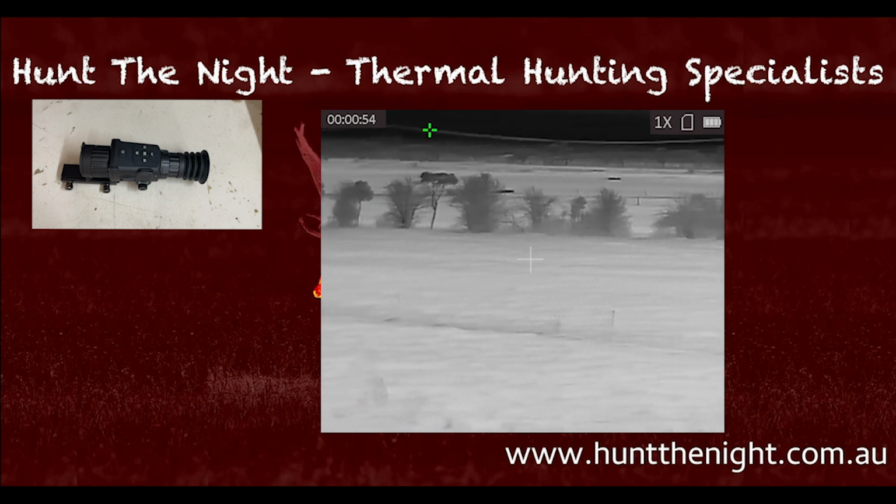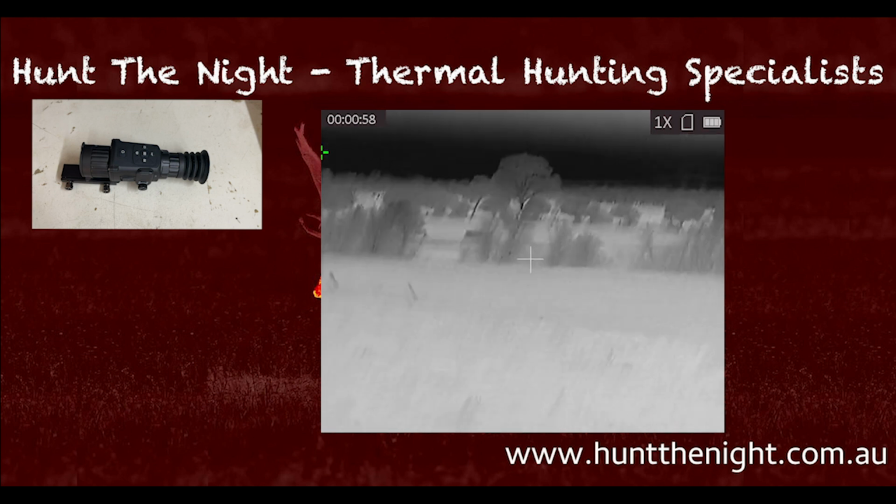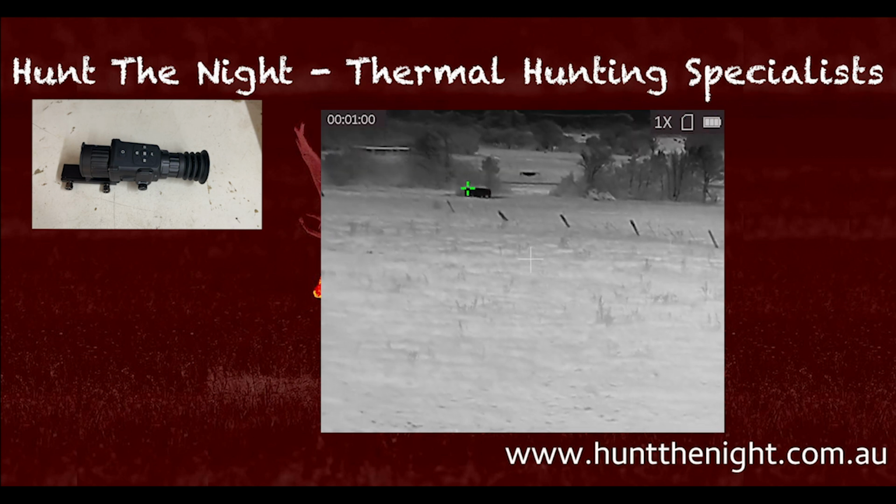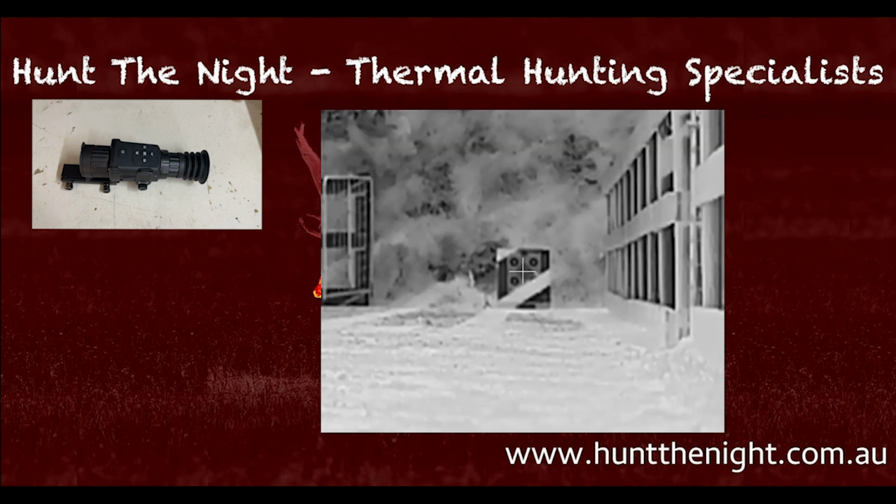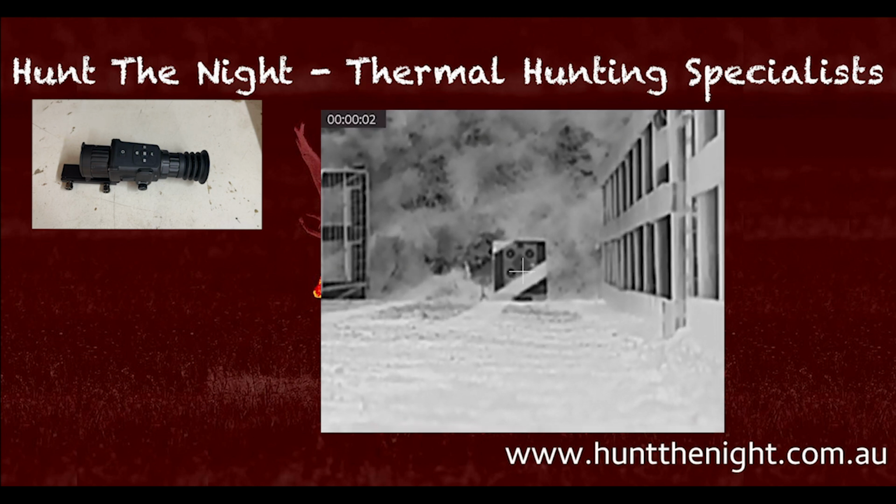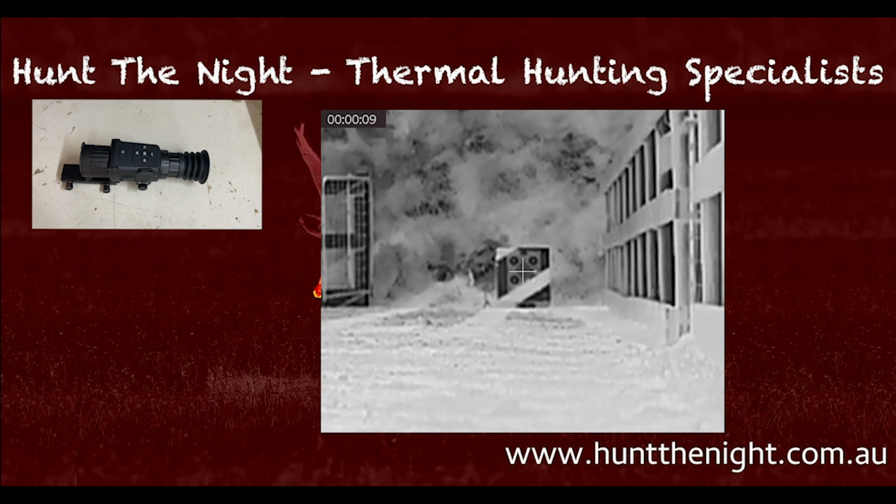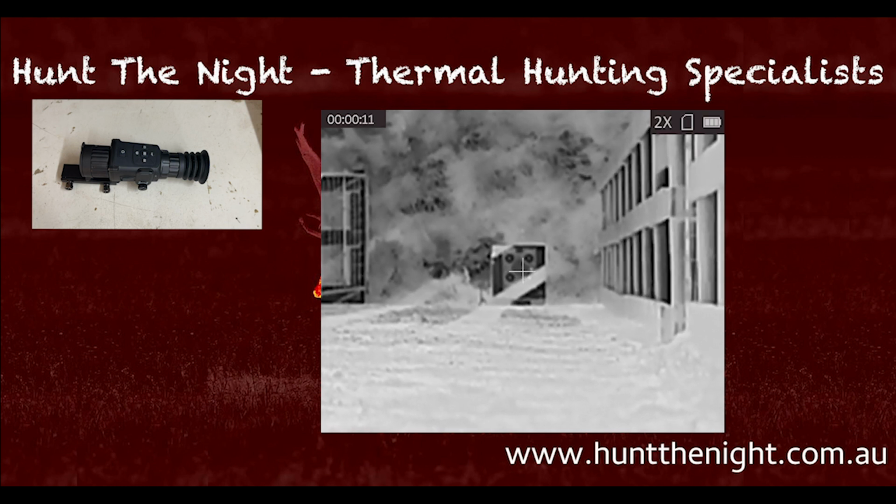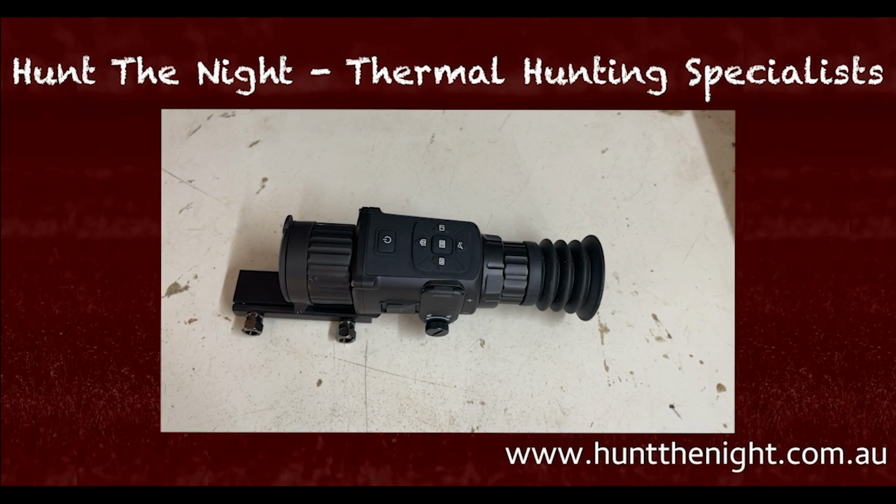But look, for its money, and you'll see the footage, I think it's really cool. The thing I don't like about it, and this is a big one, is the way it zeroes. Traditionally, with digital scopes, when you put a scope into zero mode, you have two reticles. You have the reticle you're aiming, and then you move your other reticle to your point of impact. The aiming one stays where it is, and the point of impact one goes on the point of impact, and then it goes, ta-da, we're zeroed.